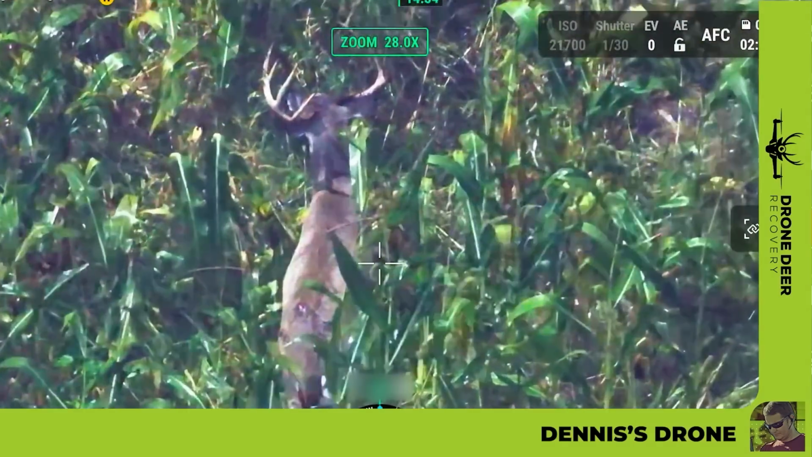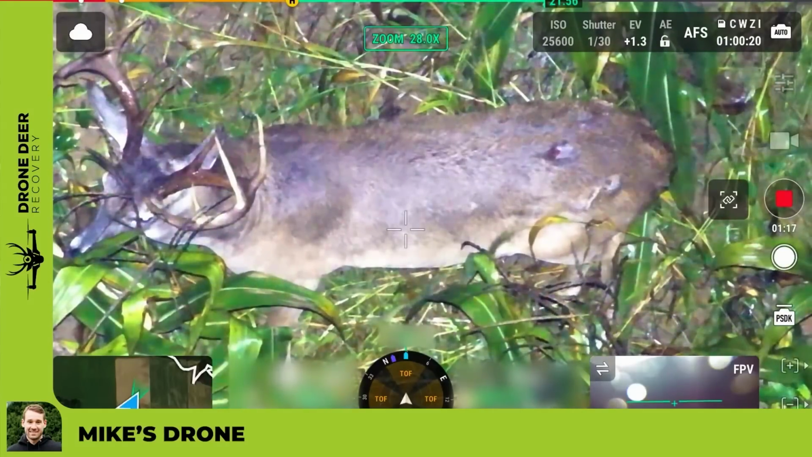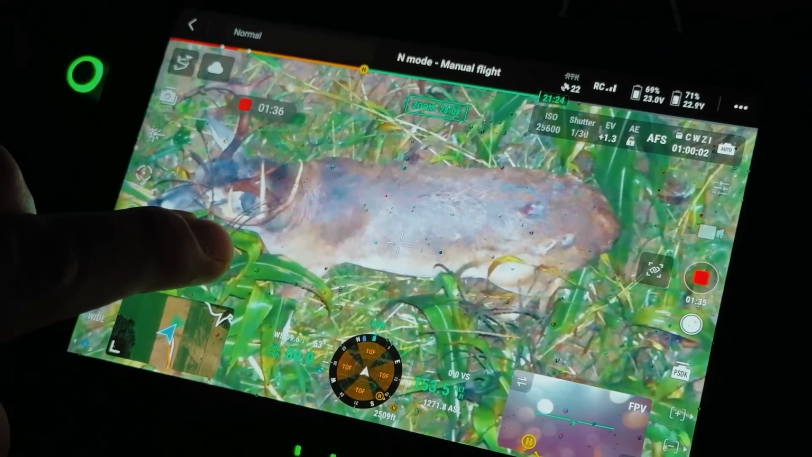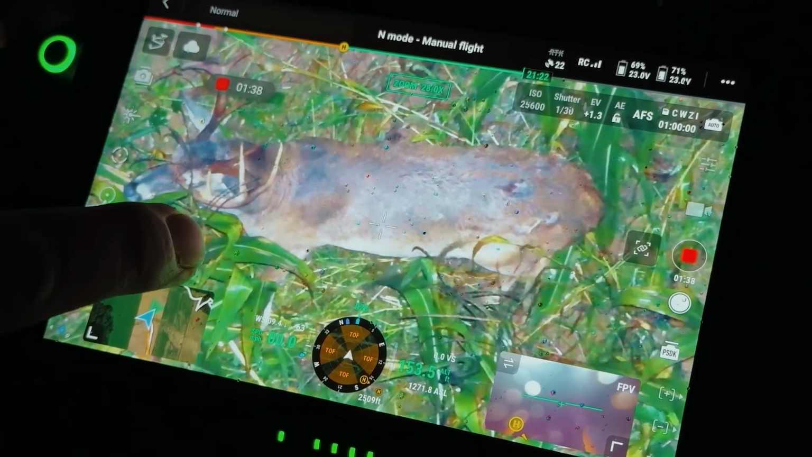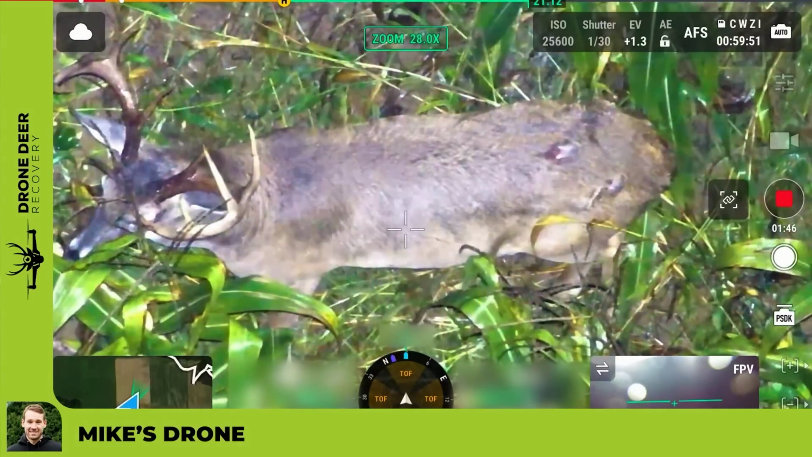Oh, that on his back is something. See the two? There's 2 spots, isn't there? Mm-hmm. If I would have to say, it would be up here somewhere, like in the brisket area somewhere. It's definitely your deer, though. Oh, for sure. Yeah. Cool.